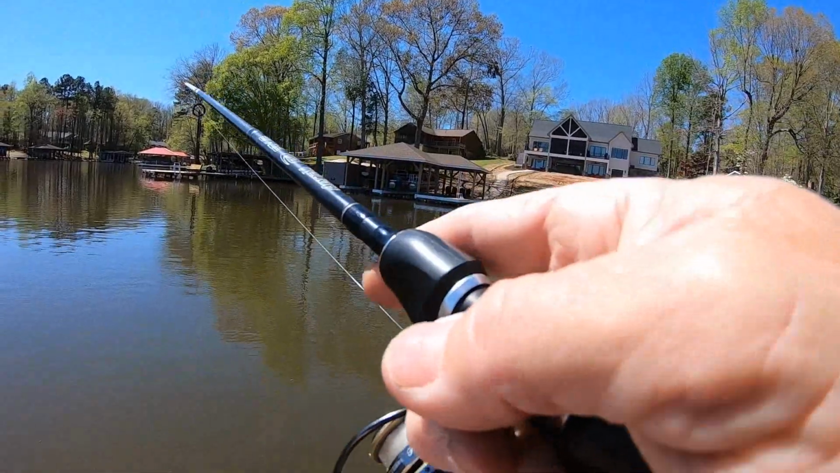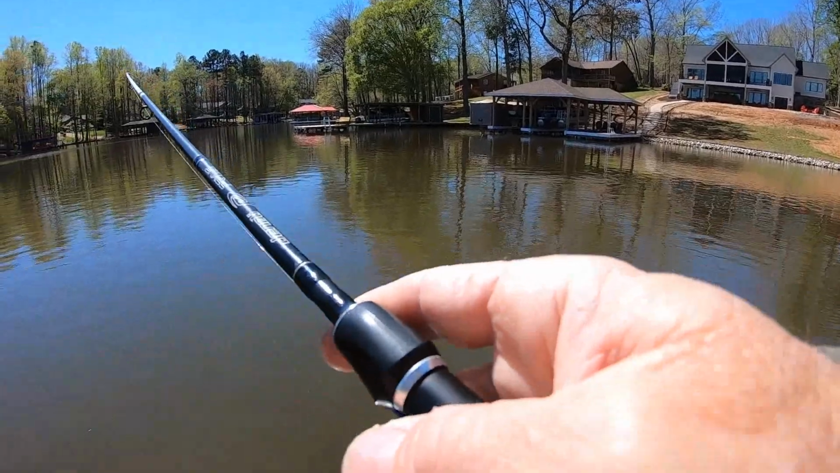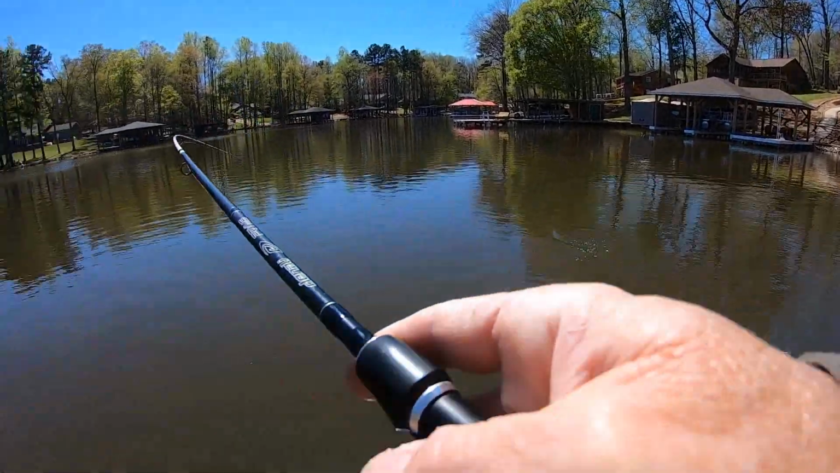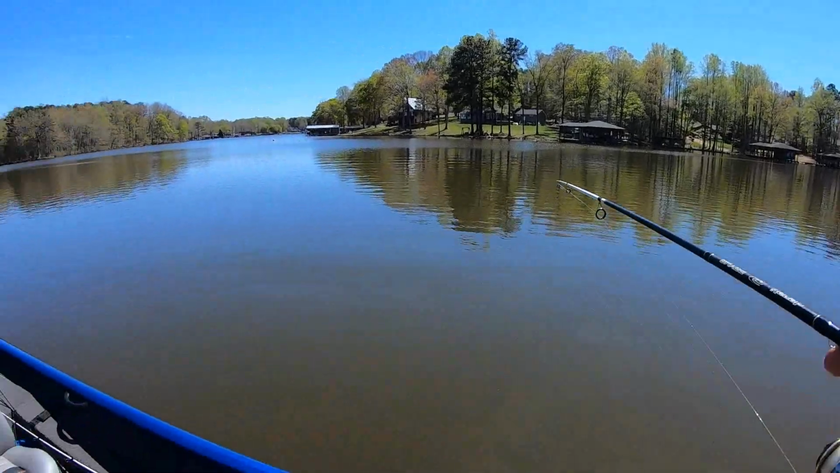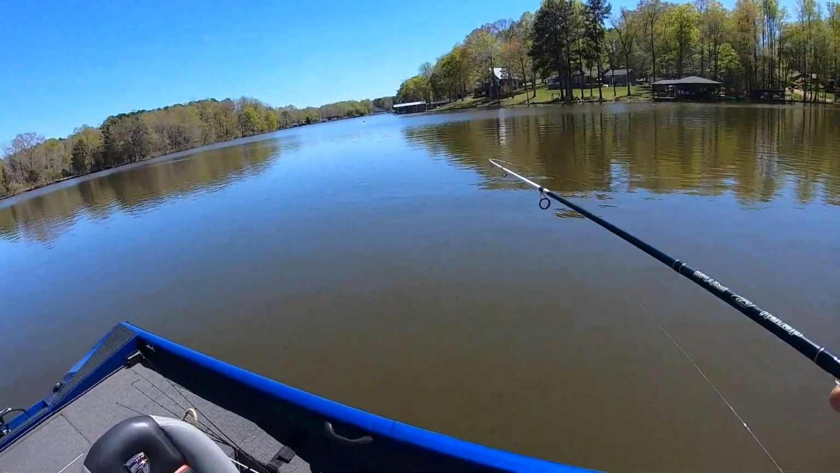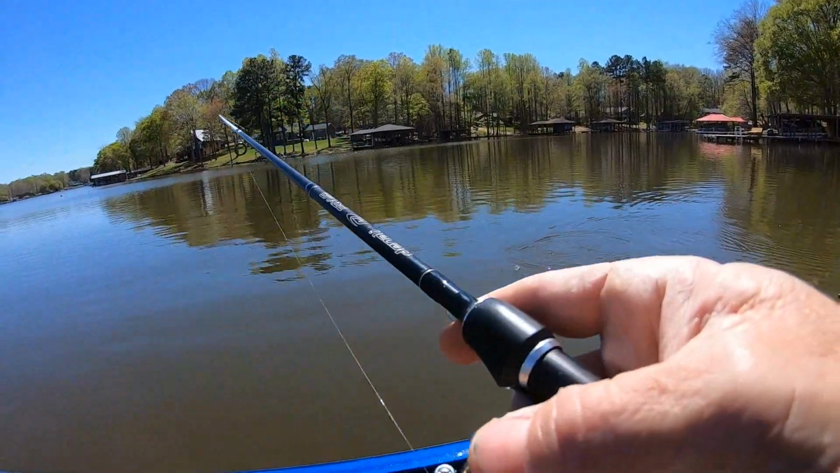Bam. Now guys, I'm just kicking around here slowly, and let me cut my spot lock on while I'm doing this, and I'm looking for stumps. And the crappie can be hard to see. Now I didn't see this fish. It might be a big sun perch. Yep. Huh? That seemed good.